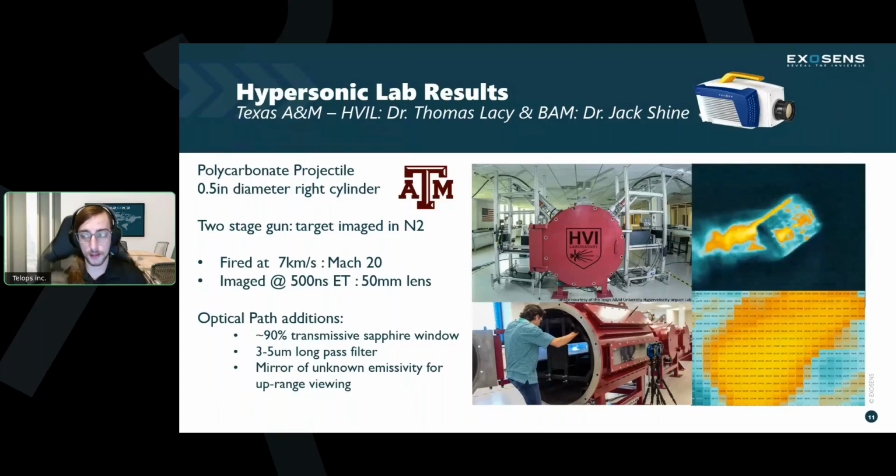And this is one challenge, right? These events are not entirely predictable, especially in flight. These projectiles won't always perform the same. So multiple challenges here, even now that we have this nice tool and this great camera that is able to provide us with these great images.